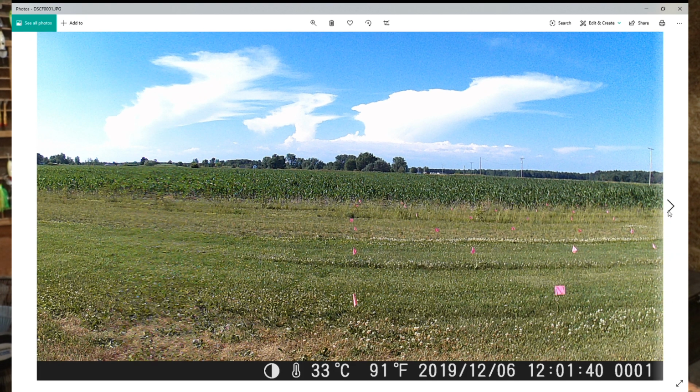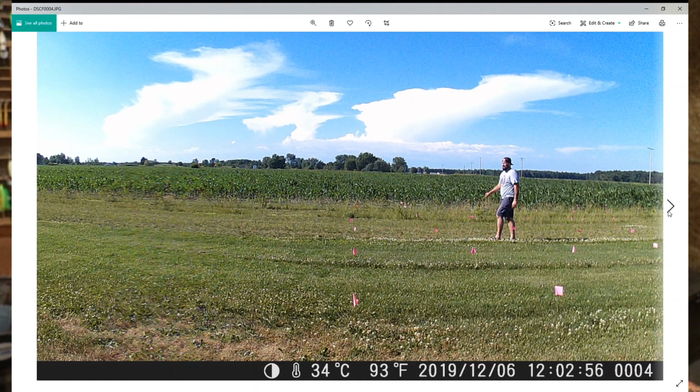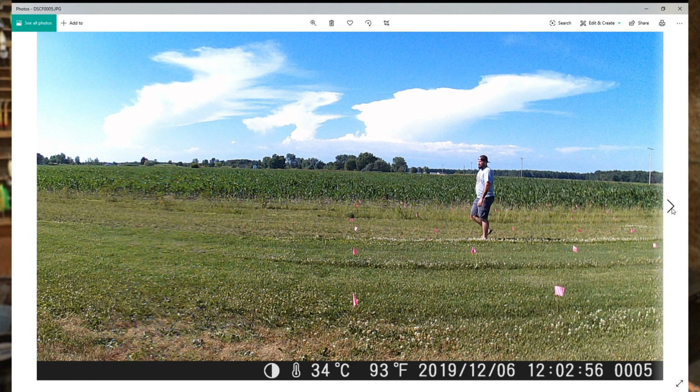So for daylight photos, the quality's nice, the color's nice if you care about the color of the photos. The trigger speed didn't catch me very well, so it didn't catch me at the 10 foot from the camera. It did catch me about 30 feet out. That's primarily where most of your pictures are going to come from anyways, depending on how you set up your camera.